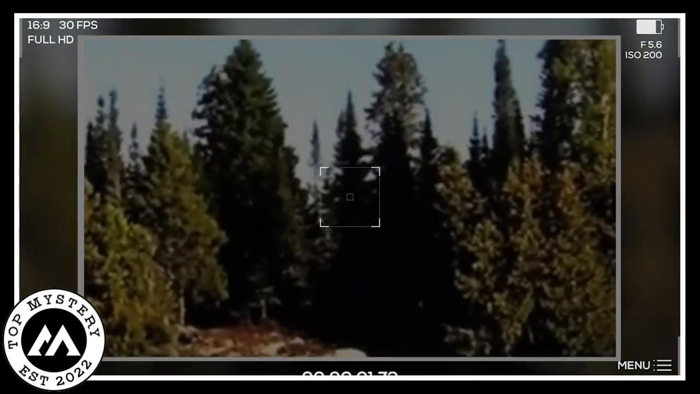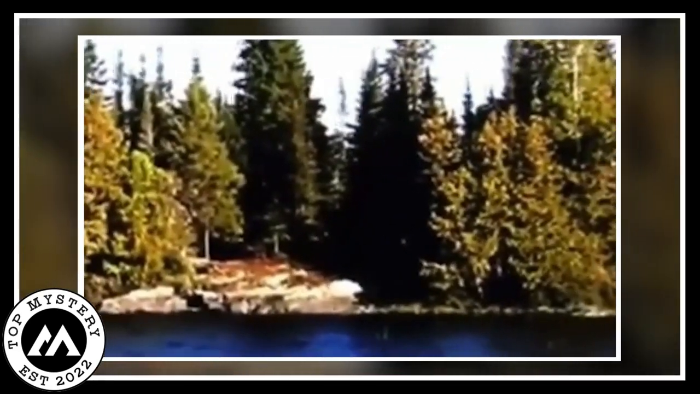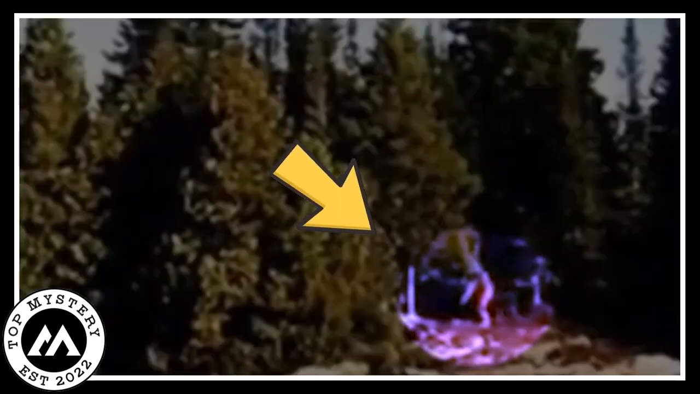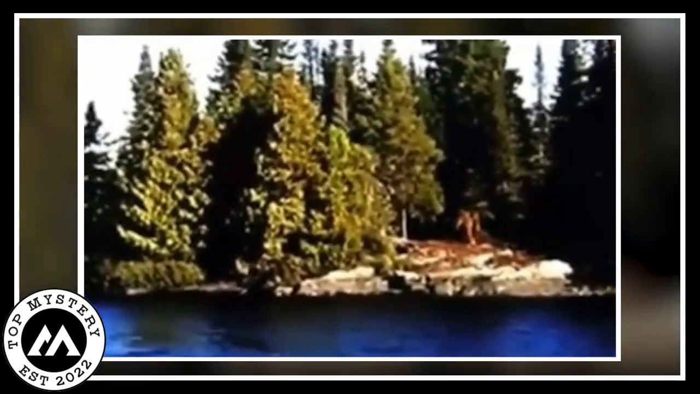The man's video of this weird creature got a lot of attention. People are talking about it a lot because it's so unexpected and makes you wonder. Some folks are even trying to figure out if it's the famous Sasquatch, or maybe something totally new and unknown. The creature does not seem bothered at all. It's just doing its thing on the island, making the video even more intriguing.